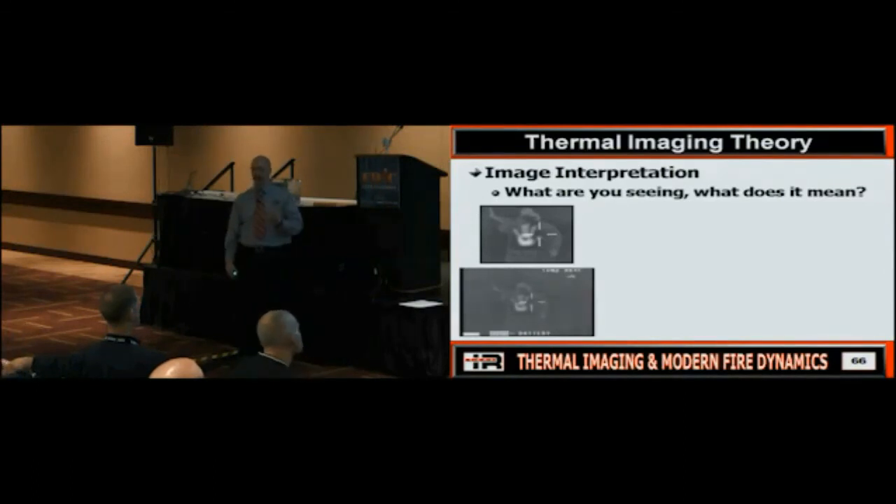Does everybody see what's going on there? So can everybody see what can happen here? Remember, camera can't see through that glass, but it can do what? Pick up the heat that's being transferred through. So is everybody good on that? We've had a victim laying in a tub up against a glass shower door. You couldn't see through the door, but you could see what? A white spot where they were laying in contact with the glass. Does everybody see how that could happen?